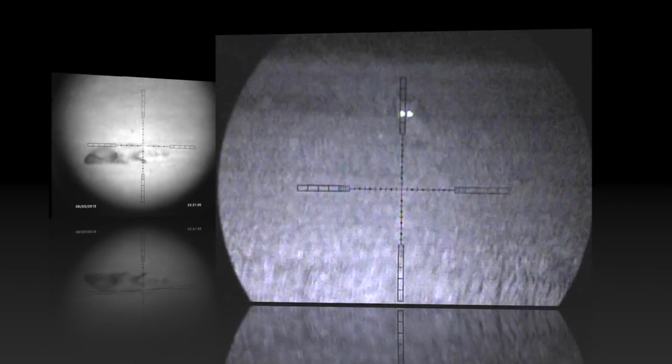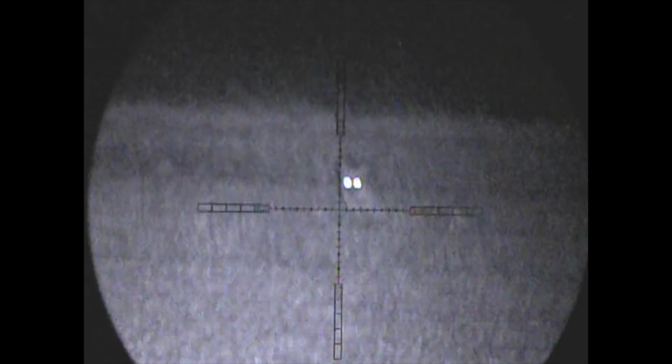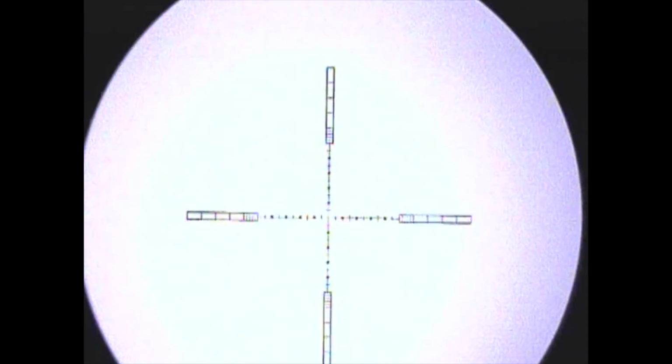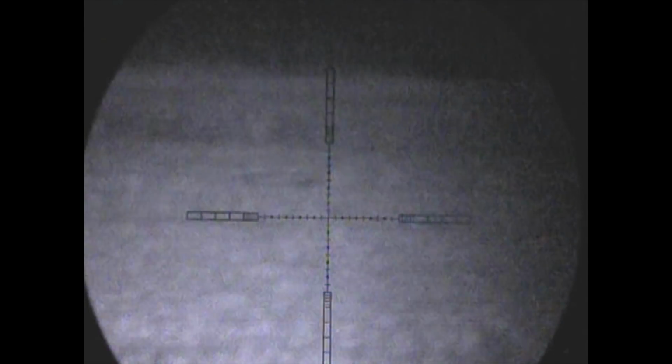Right, it's time for me and Rick to go out on the farm. We'd already seen a fox on a previous field, but it ran. We bumped into this one on the second farm of the evening, and down it went. There's one of the night. I think from recollection that was actually the only fox we saw that evening.